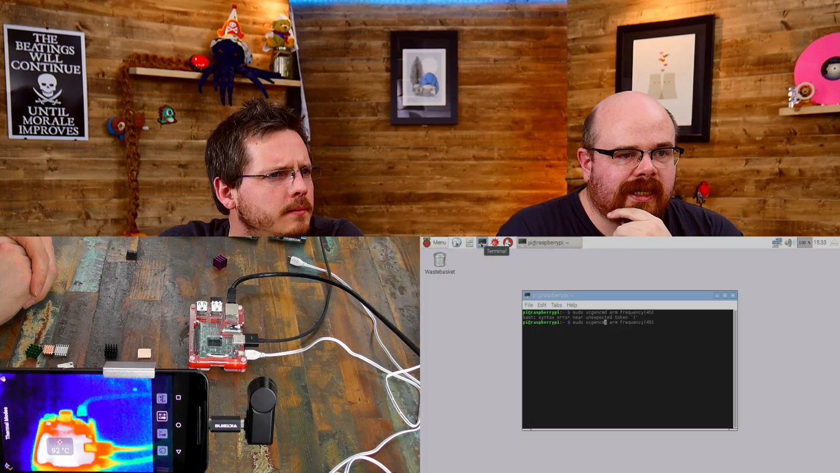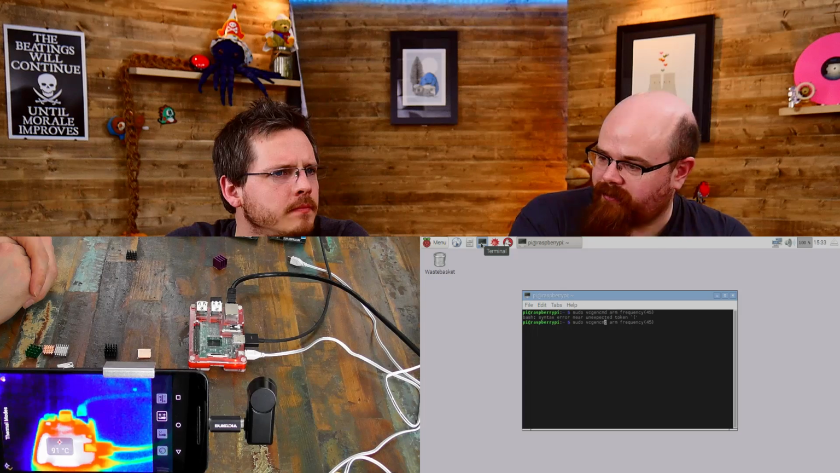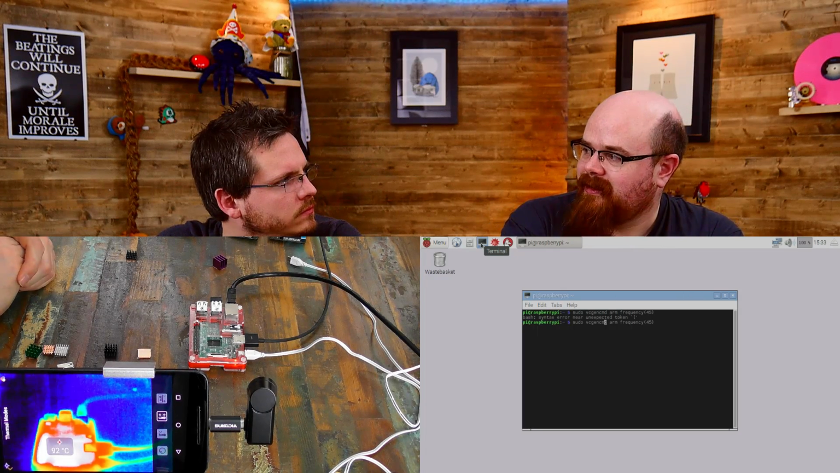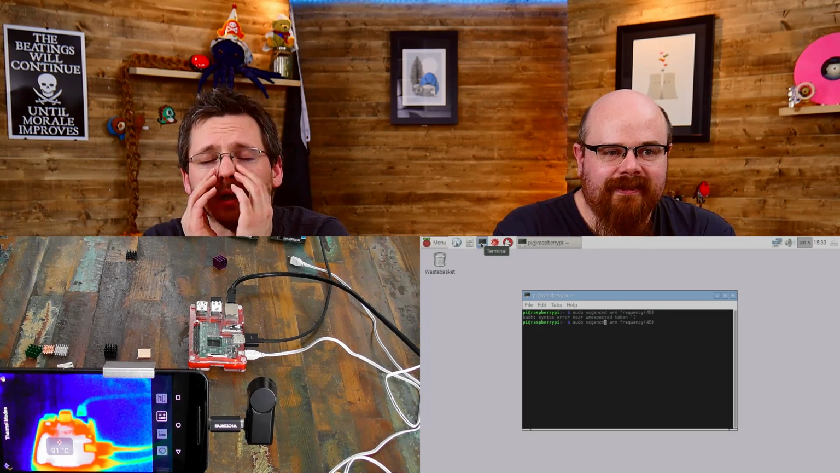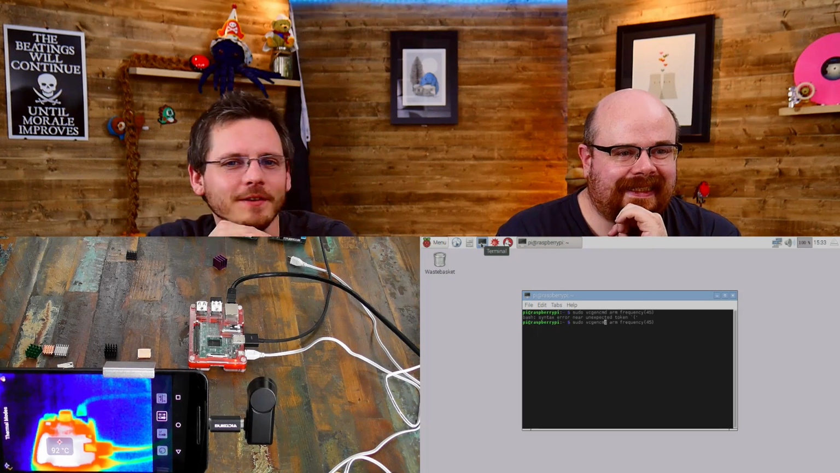I just want to see it, because I think you're more likely to try the overclocking, see what the differences are and go beyond the design envelope with this than you are with your old PC, because that used to be scary. Yeah, well, I've seen reports of people overclocking Pi 3s to 1.5 gigahertz already, which is frankly terrifying.